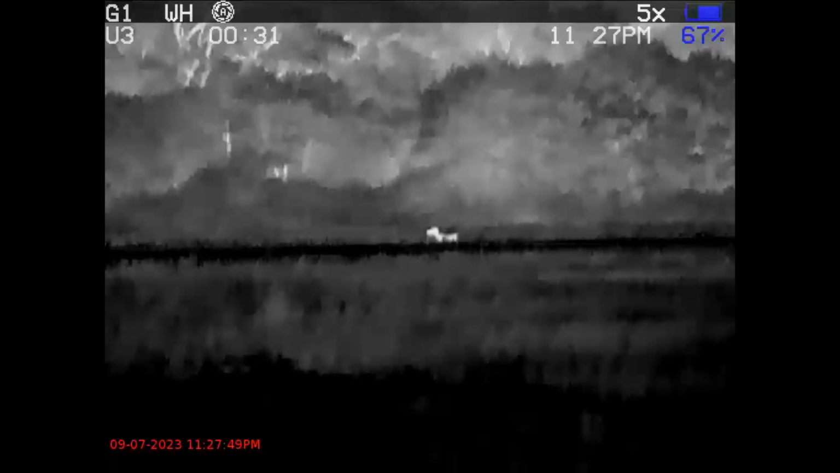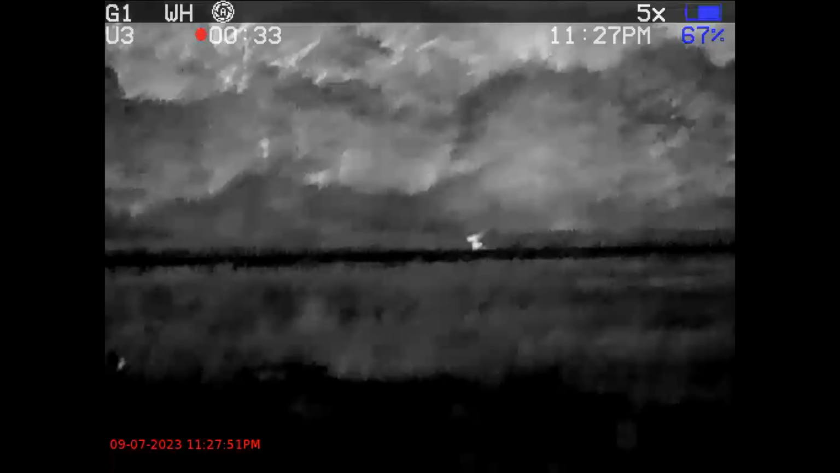You're actually going to see this in the thermal video here. Yeah, it's splashing around, but that's it. It was done. It didn't move. 1, 2, 3.